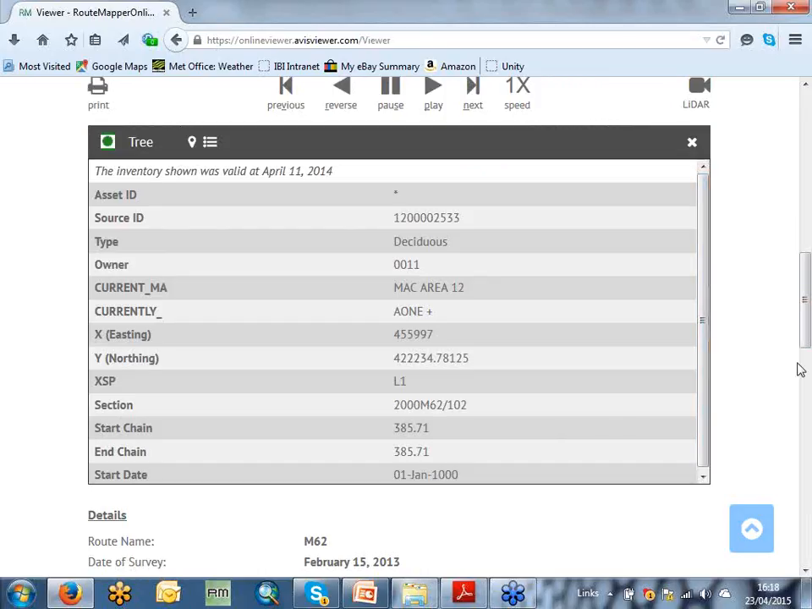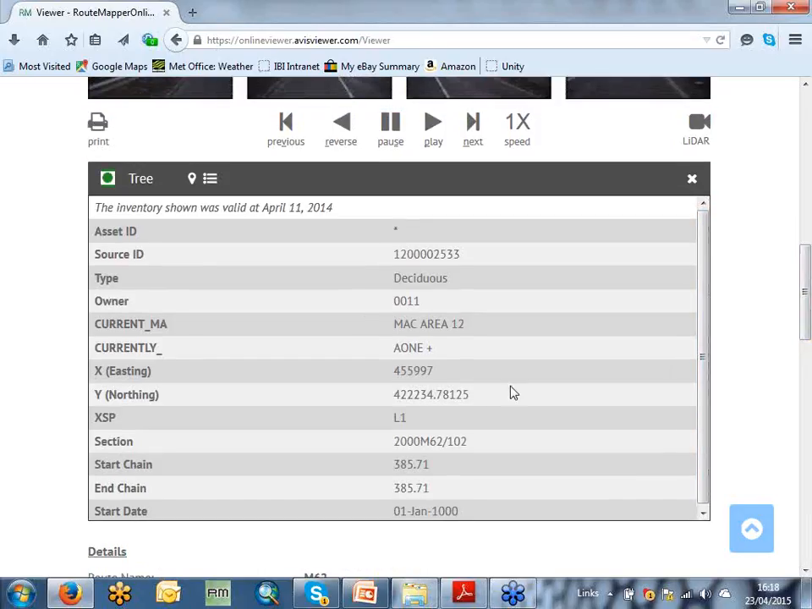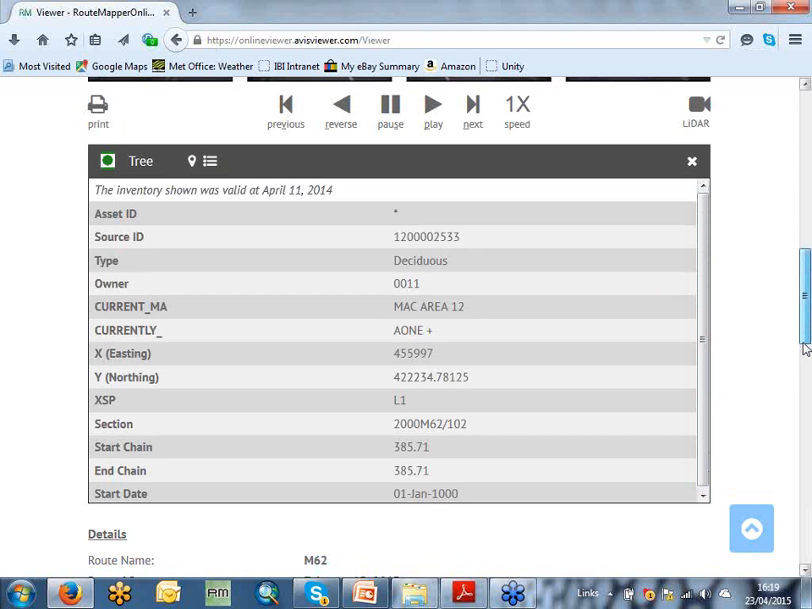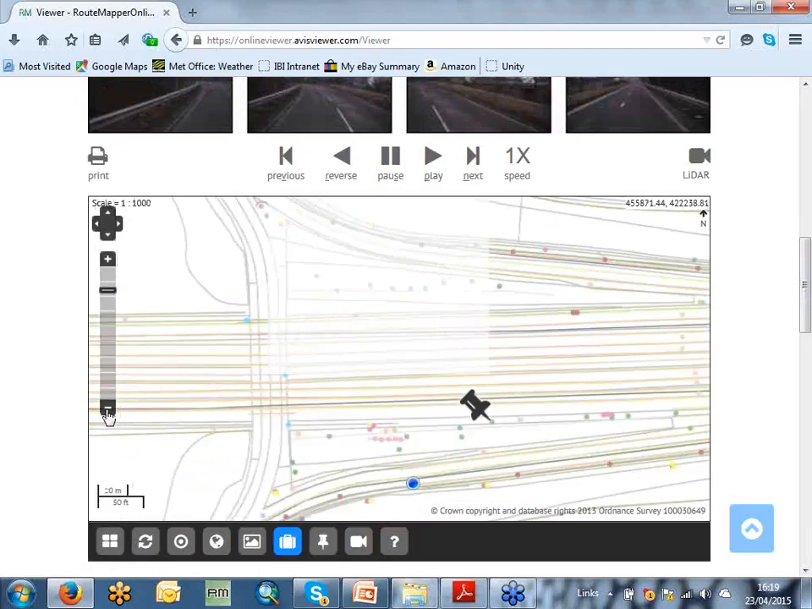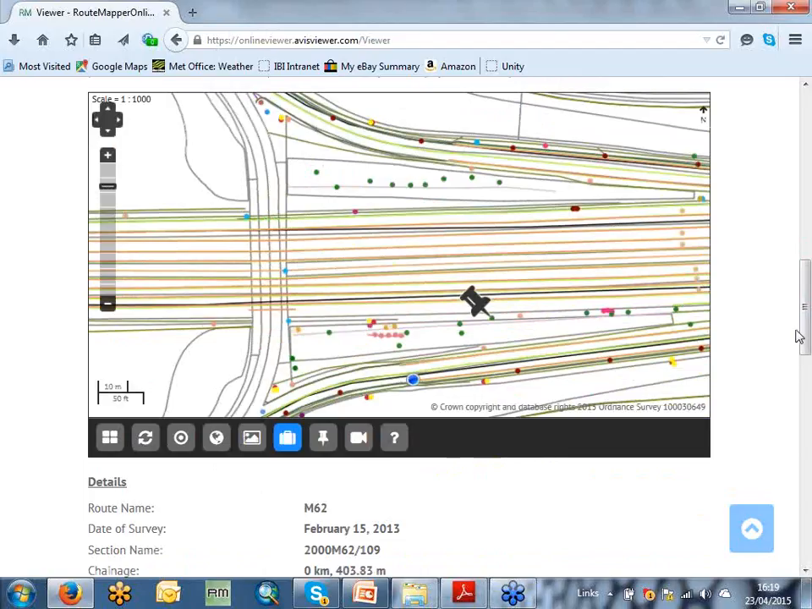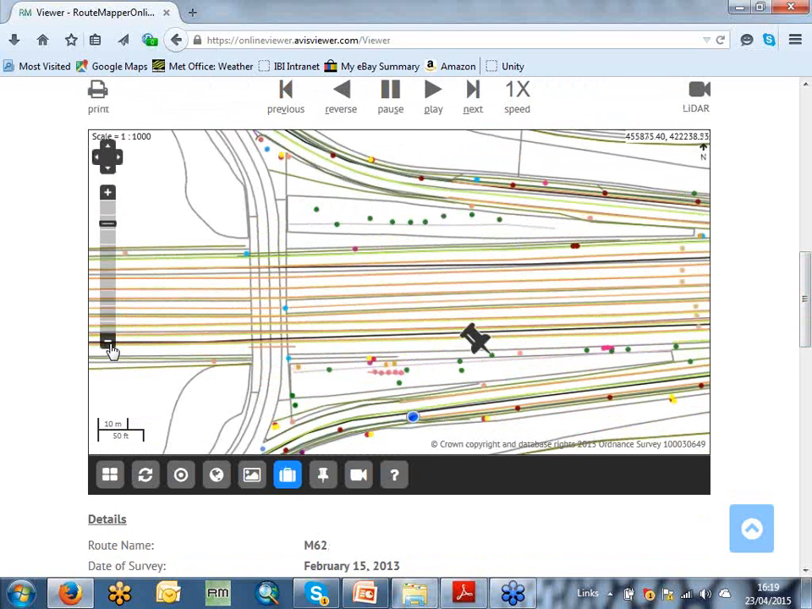And this is just an example of some of the attributes we're collecting. So here I've picked up on a tree, just coincidentally, and we have the type of tree, an owner which is a code, which relates to Highways England, the service area, who currently maintains the asset data, eastings, northings, something we call XSP in the UK, which is our cross-sectional position, which is a linear offset for the asset data. And all of these layers are searchable, so you can search for anything on the map layer whatsoever. So if you're interested in let's say a diagram number for a sign, or a guardrail of a certain profile, you can search this mapping layer and go straight to that data set.